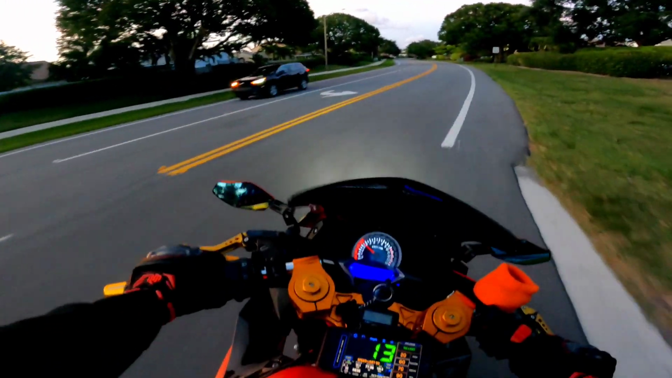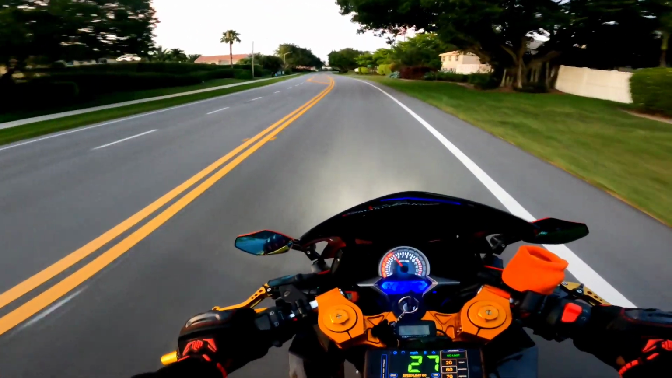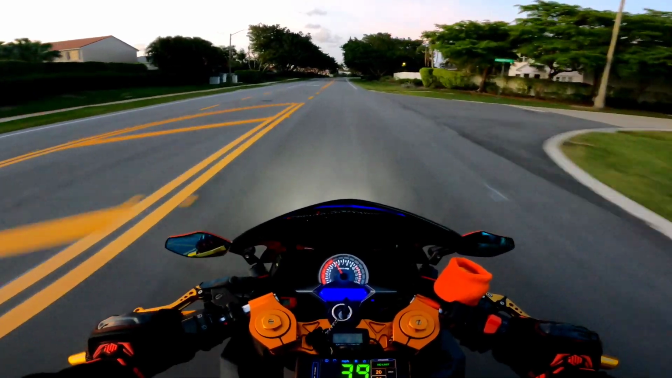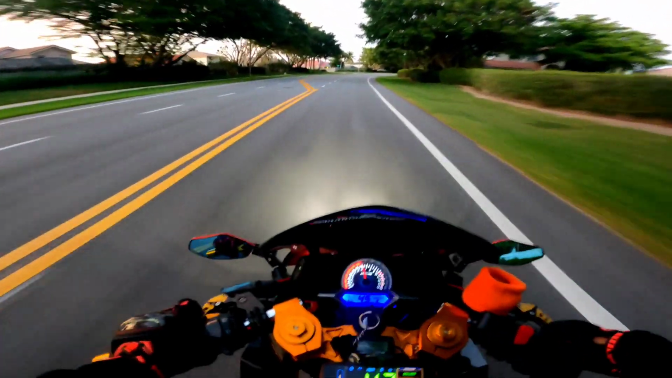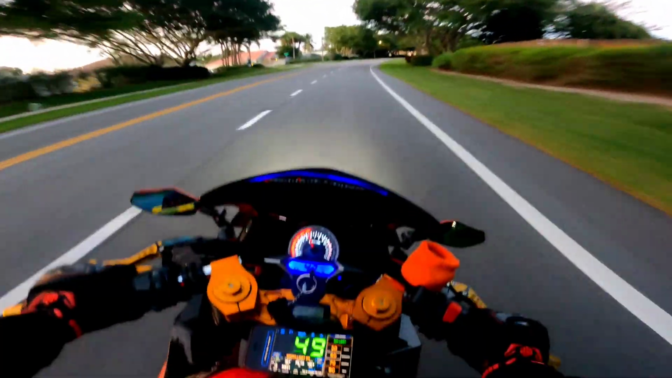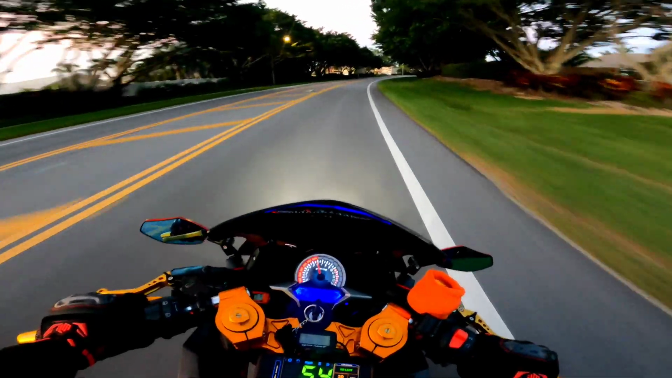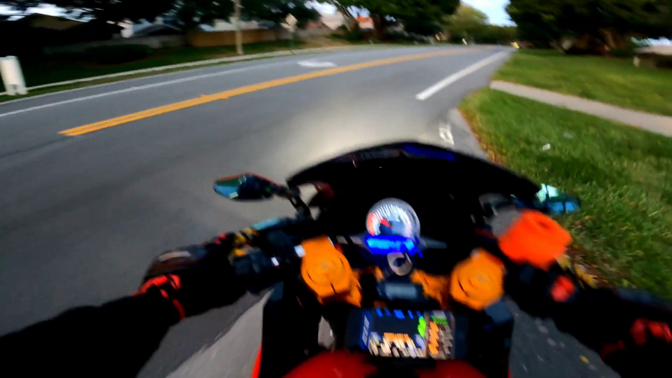So like I said, I just changed the oil. I did a mix of 10W30 and 15W40, what I had left. I'm in Florida, so it's usually hot, so I always try to keep a little thick mixture, but it seems to work for this bike. Alright, I had to get my helmet right.